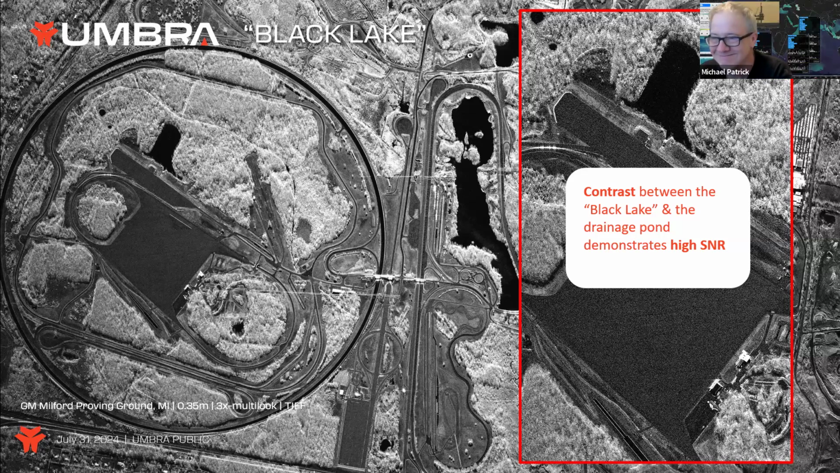Venezuela. Yeah, and this here is just another example of the multi-looking. You can see in the red highlighted box the high signal-to-noise ratio from the multi-looking, and the contrast between that lake and even the drainage ponds there, and then the road systems as well.